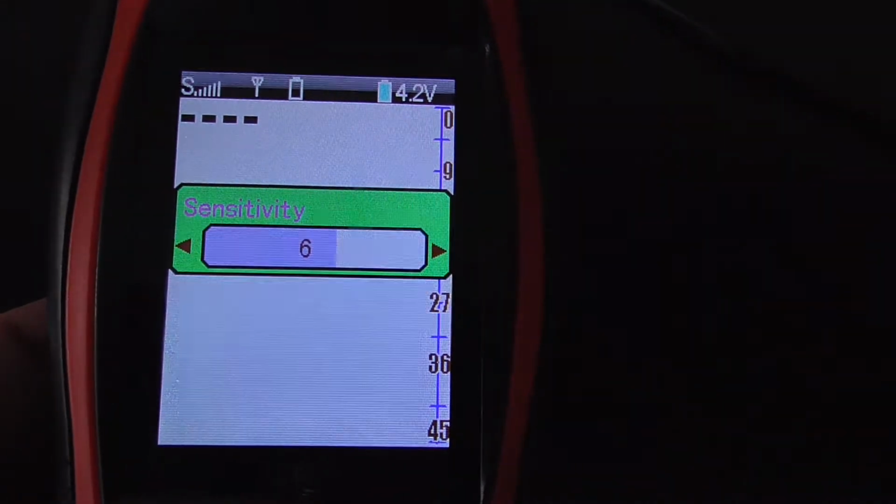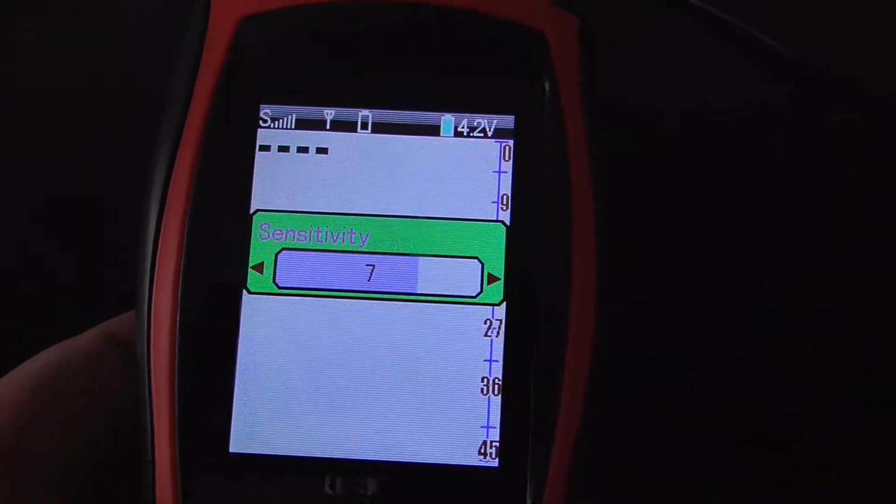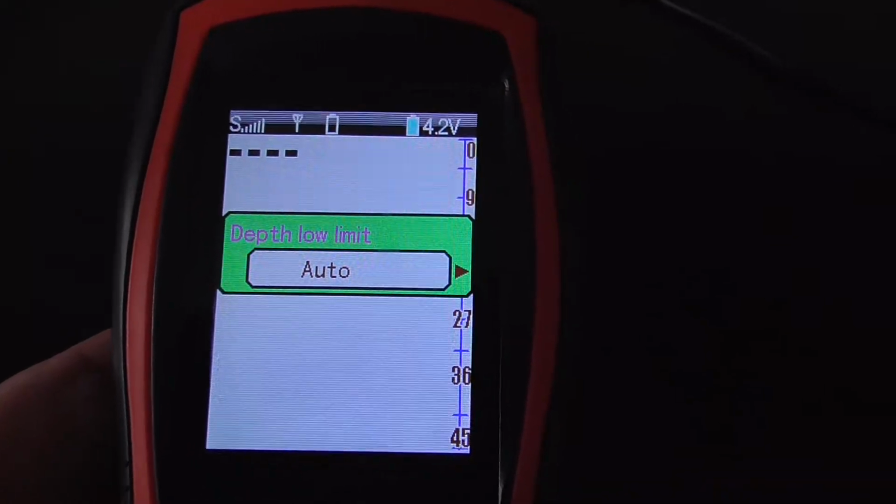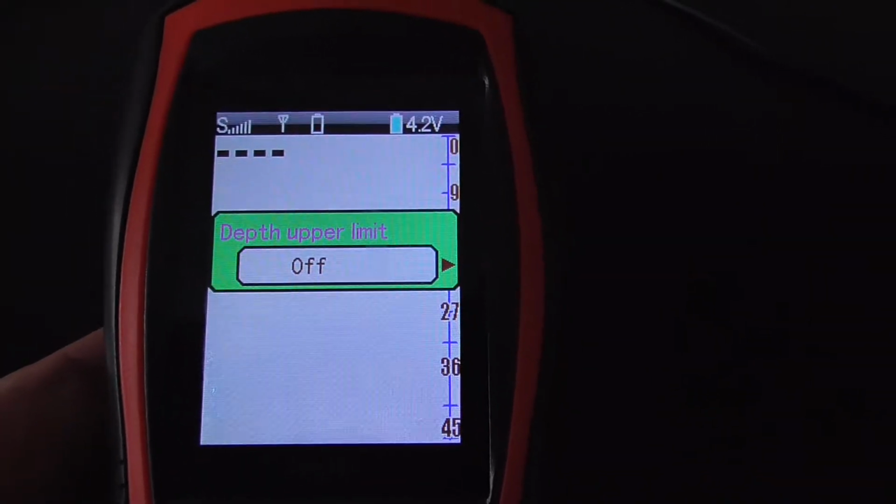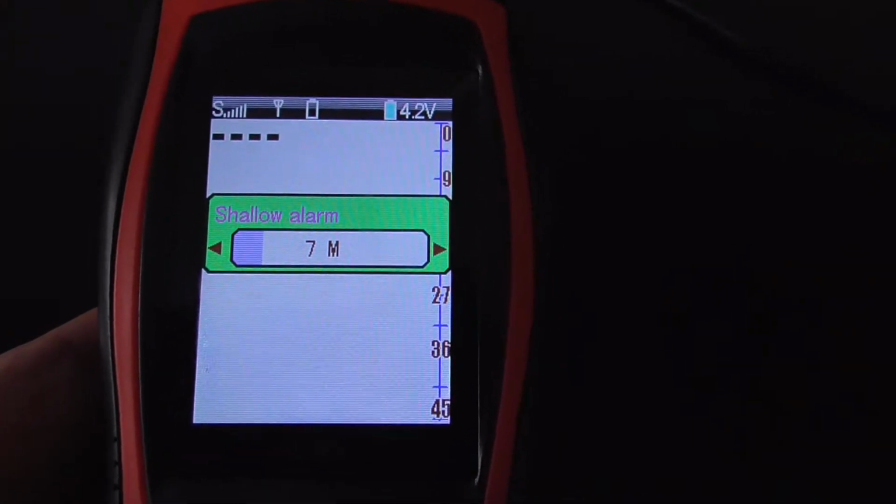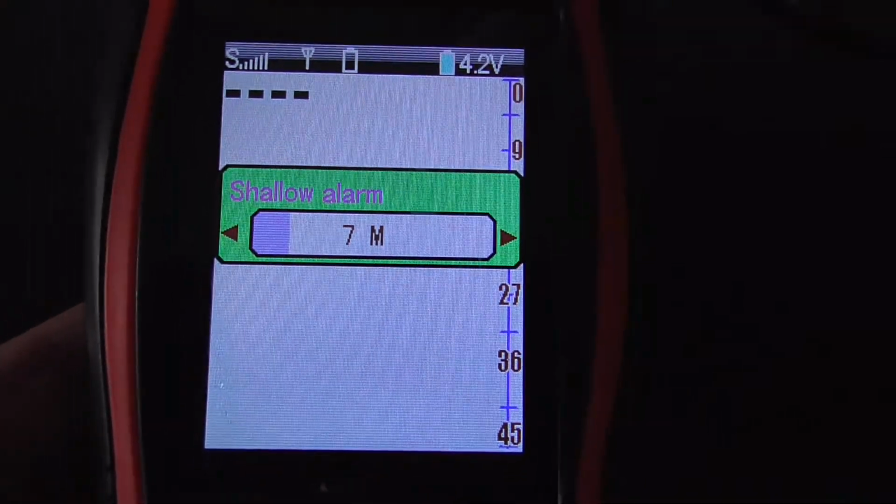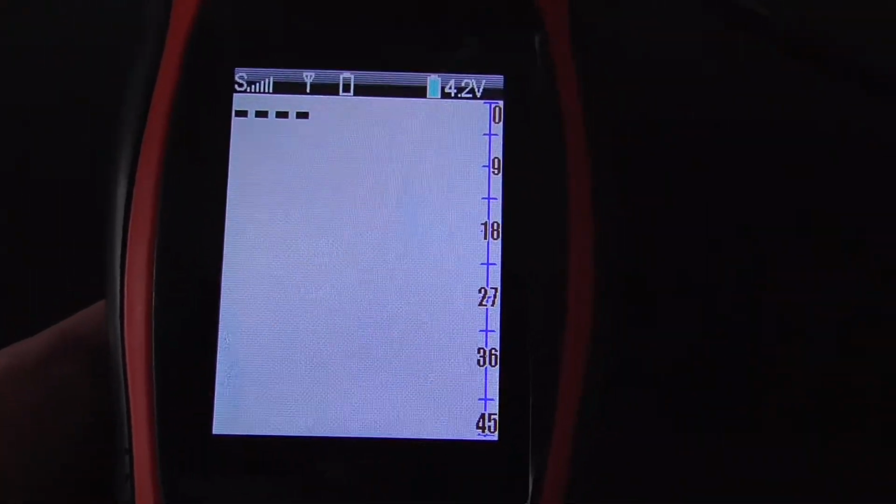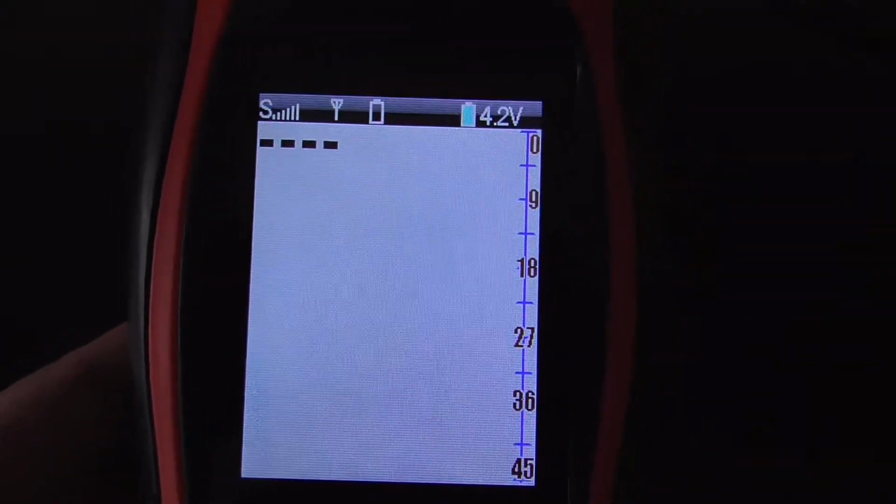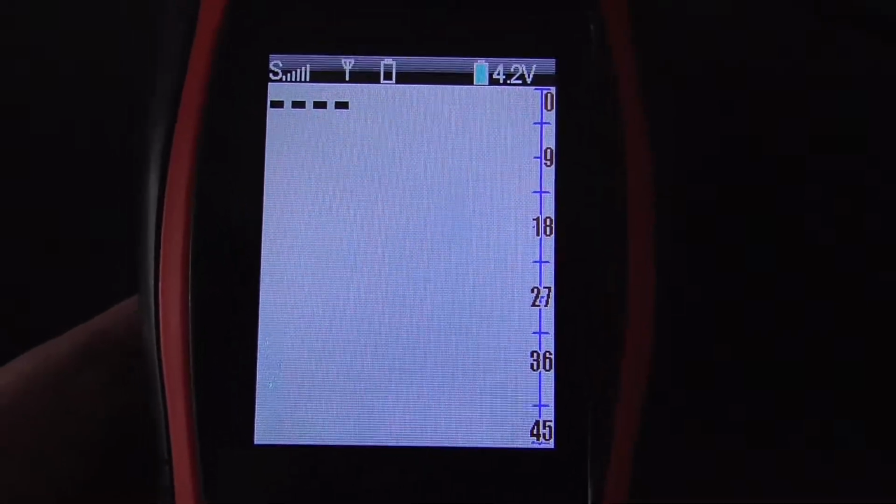enter. Now you have lots of different things. Sensitivity, set it how you want, up or down. Auto depth finder. Depth upper limit, on or off. If you follow the instructions, it will tell you. Here is very good: shallow alarm. If you're in a boat and your boat is, I don't know, 2 meters deep, the shallow alarm comes in handy. It tells you when you're going to hit the shoreline.